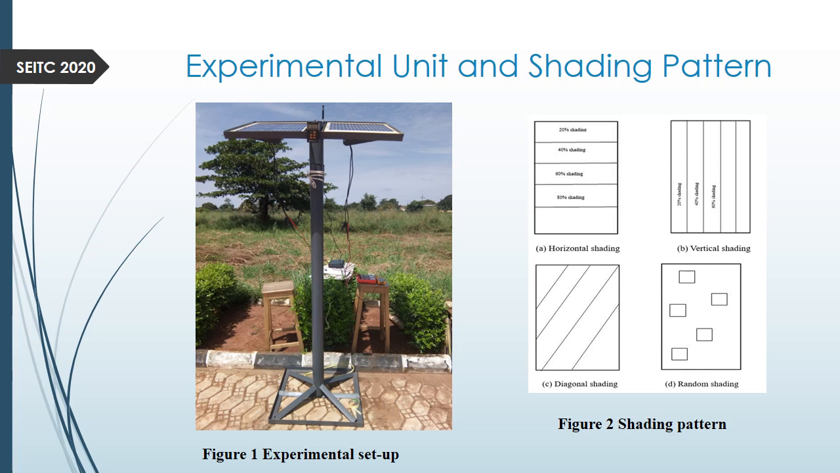Now the shading patterns that were used. If you look at the first one here, it is a horizontal shading pattern, in which we shaded 20% of the whole surface area of the PV model, 40%, 60%, 80%. We also have the vertical shading pattern in B, where you can shade 20%, 40%, 60%, 80%. We also have the diagonal shading in the same manner, and then we have the random shading, shaded at different places in no particular pattern.